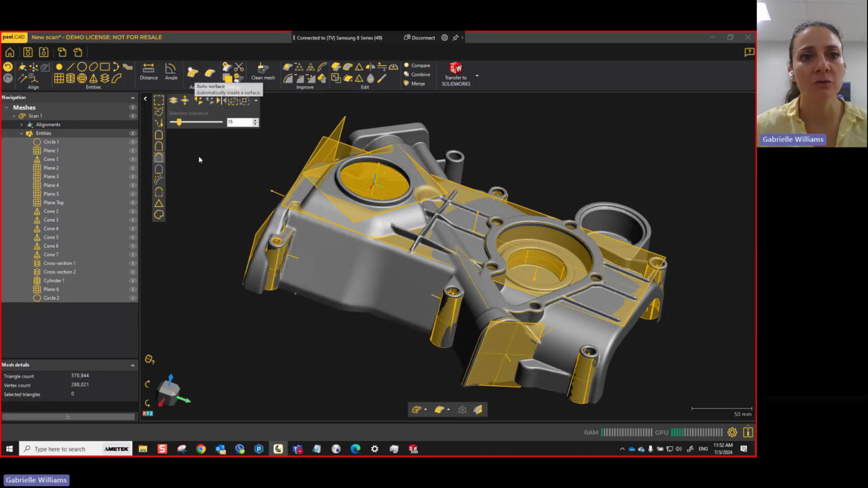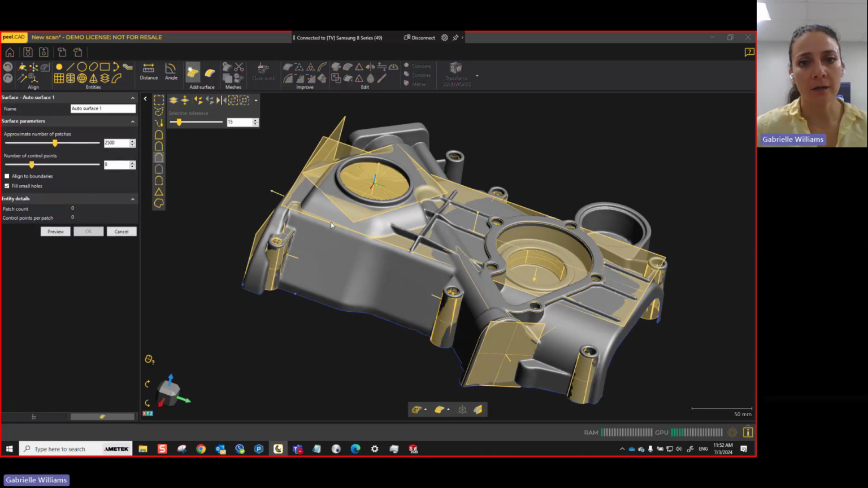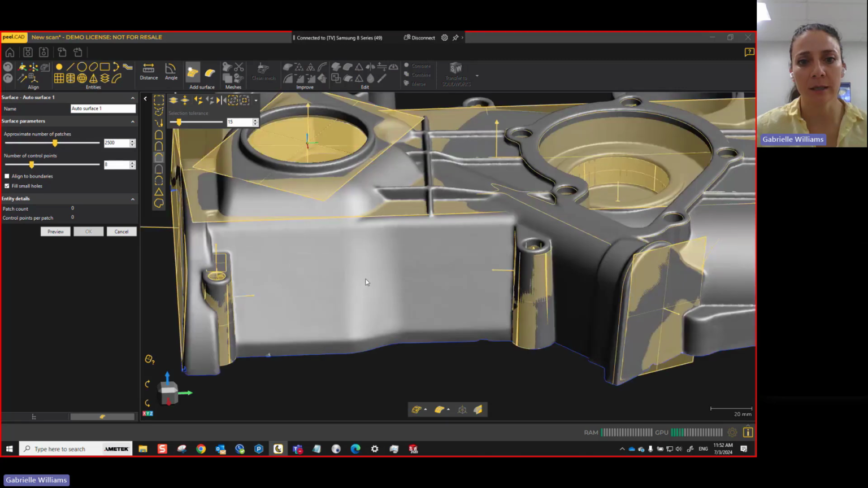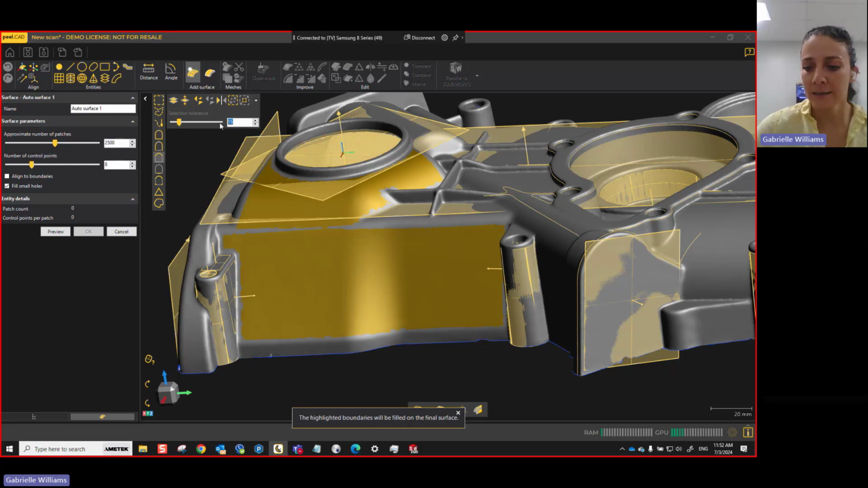This is one of the most beneficial ones, especially when you're working with more organic types of shapes: the auto surface. Let's say you have a shape where you're not really sure if you have a plane and then a cone and then a plane and then a cylinder or whatnot. Instead of trying to figure it all out, you can just highlight a surface that you care about and you can bring the tolerance so it doesn't highlight so much. So let's bring that halfway down, see if that does it. Bring it up a little bit.